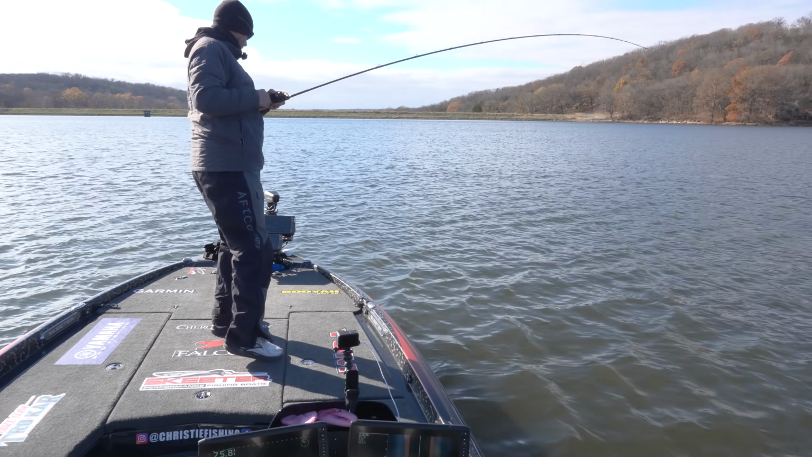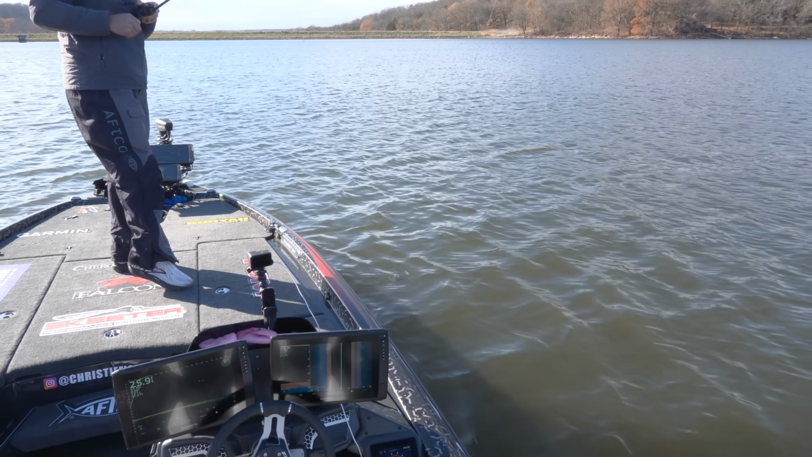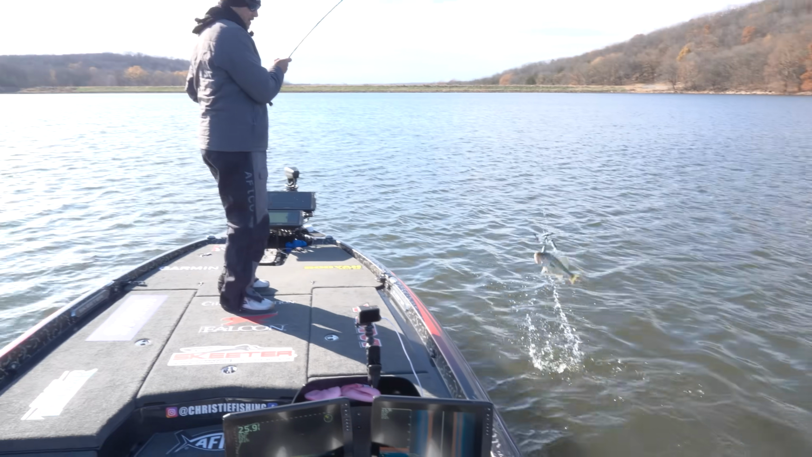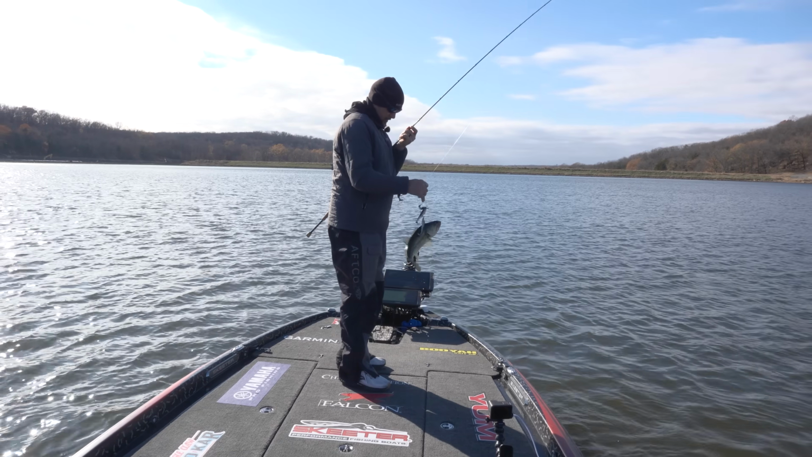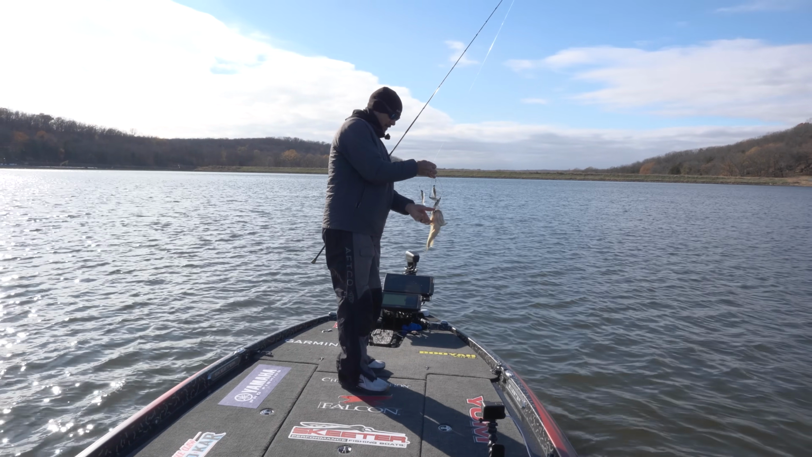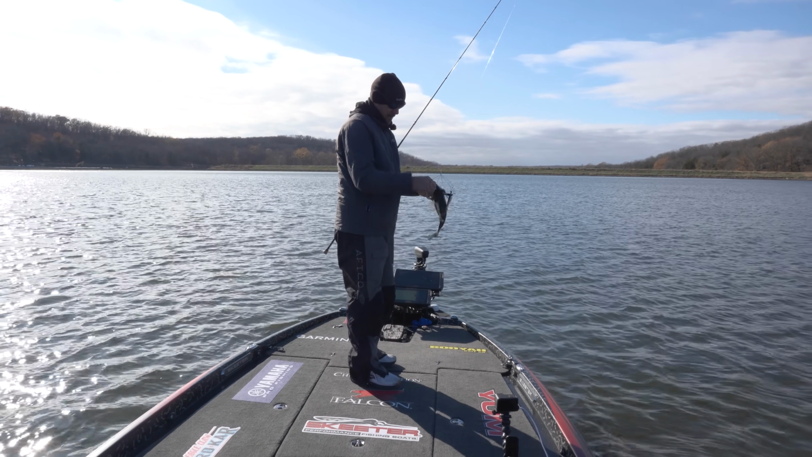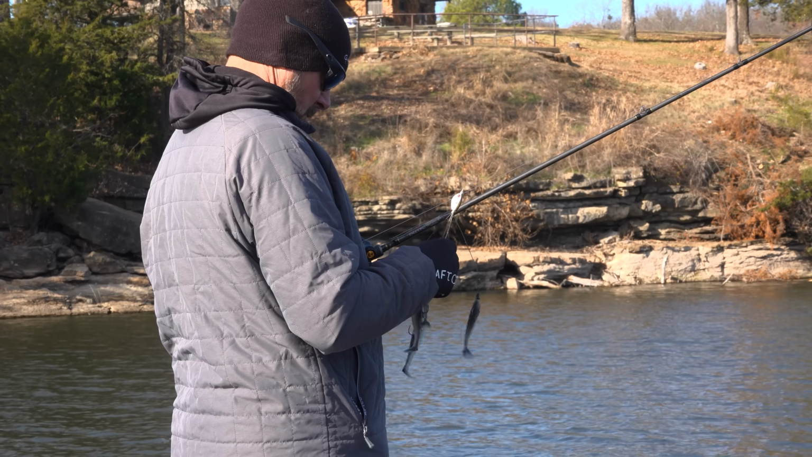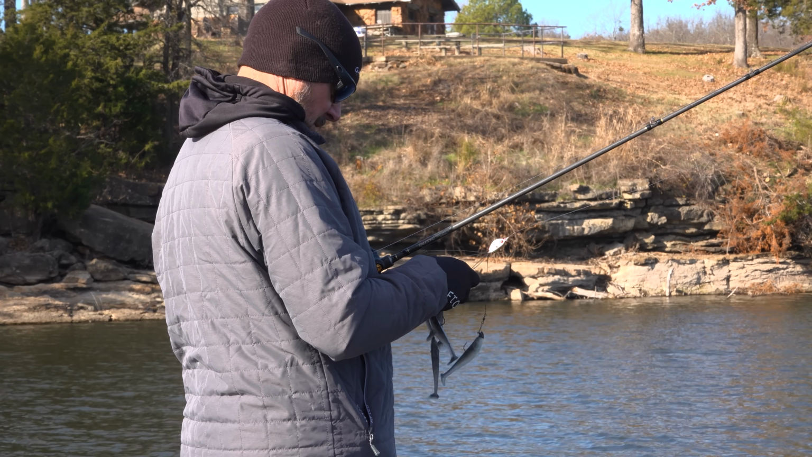About hooked. Just like point proven. Like, I think the water down there is so dirty. Like, they're just not reacting until I get right on them. I saw another couple down there.